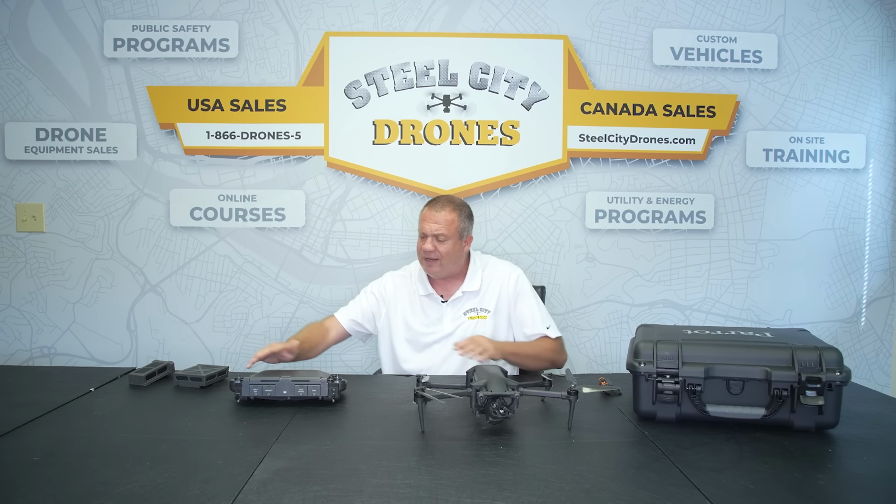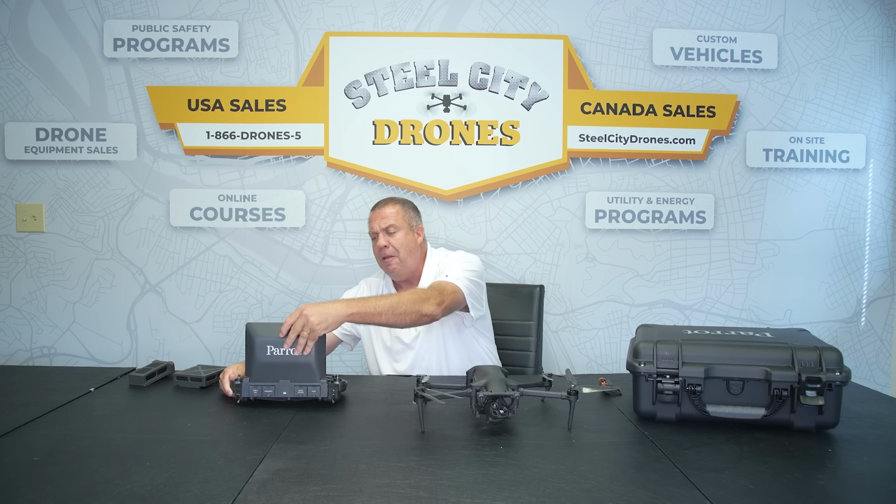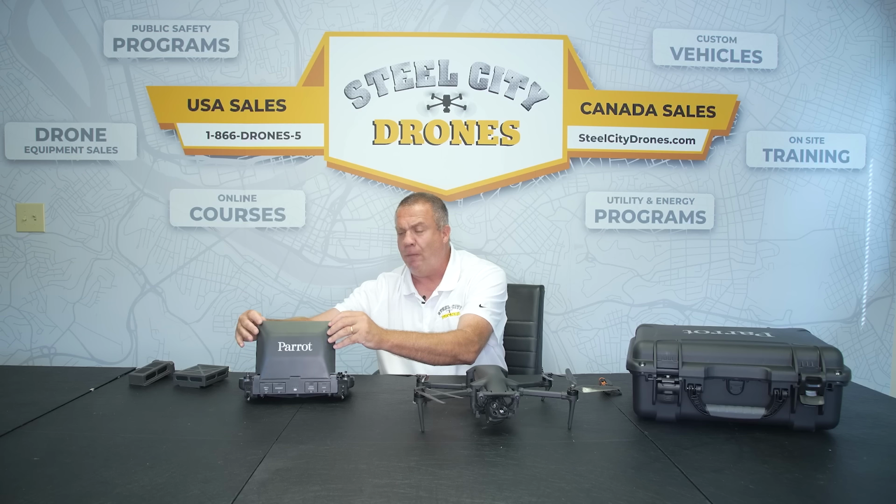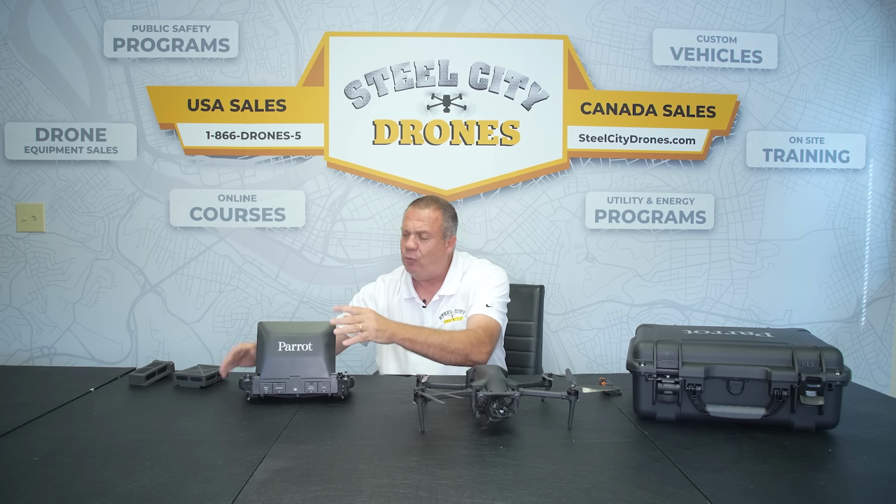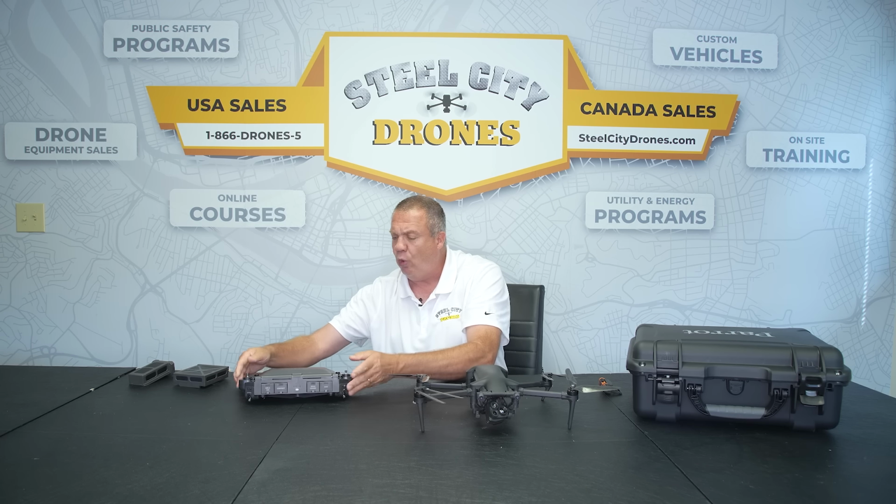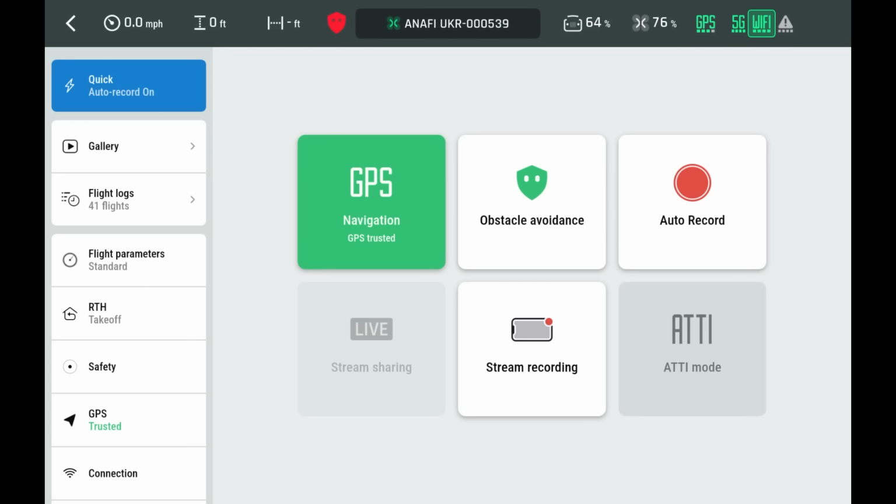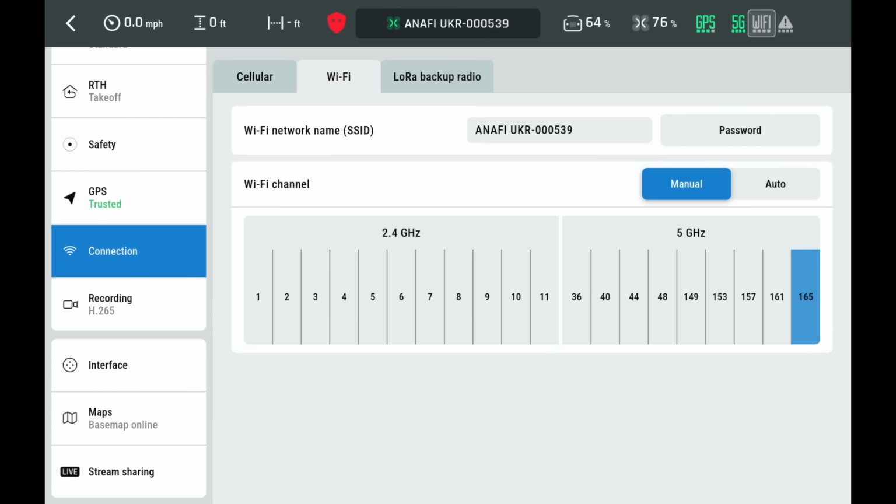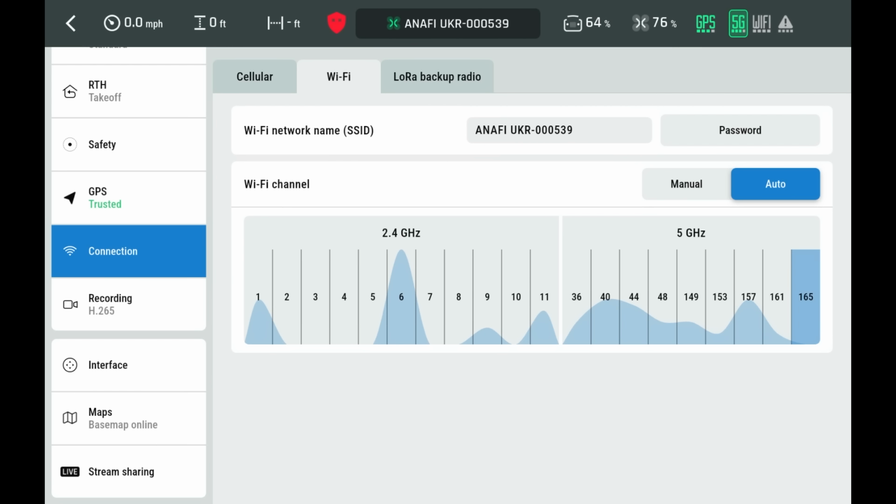While we're on the subject of the remote controller, this lid is dual purpose. It helps shade the sunlight from the tablet, and the antenna is built inside it. And the antenna works off of 3 different types of radio communications. We can just use standard wireless transmission, and it is all going to be dependent upon the environment that you're in and around.